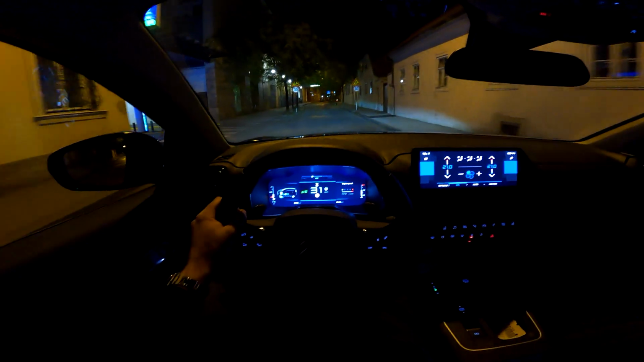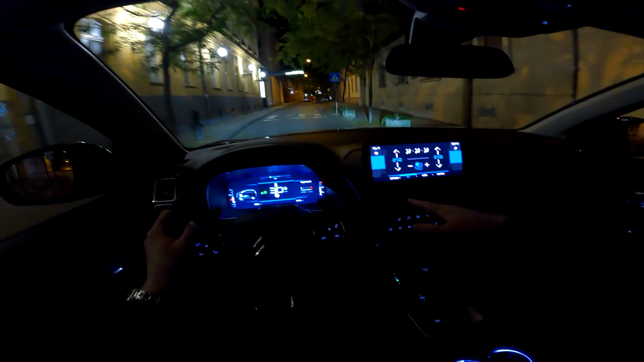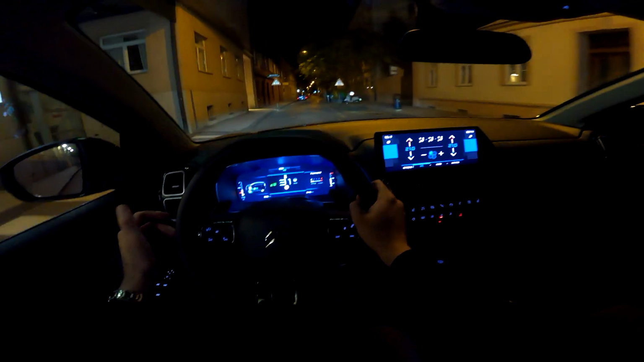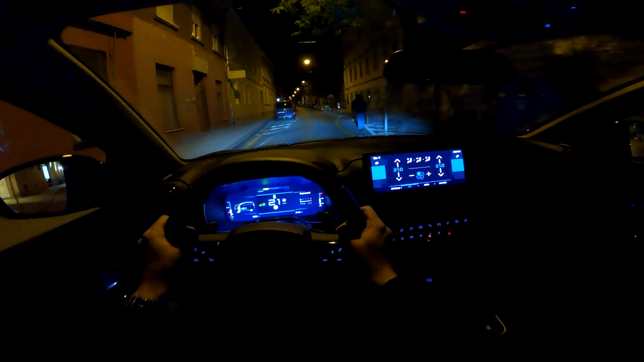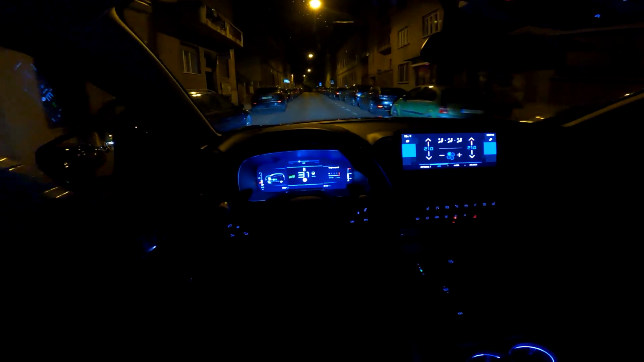And now in the dark you can see the mood lighting in here and also on the sides. I would love to see like the ambient lighting maybe throughout the whole dashboard. I'm a big fan of the ambient lights. If you follow me regularly, you will know. So yeah, I think that would be pretty cool. Tell me in the comments, would you like that, or do you prefer it like this? The mood lighting can be turned off if you don't want it, for example.